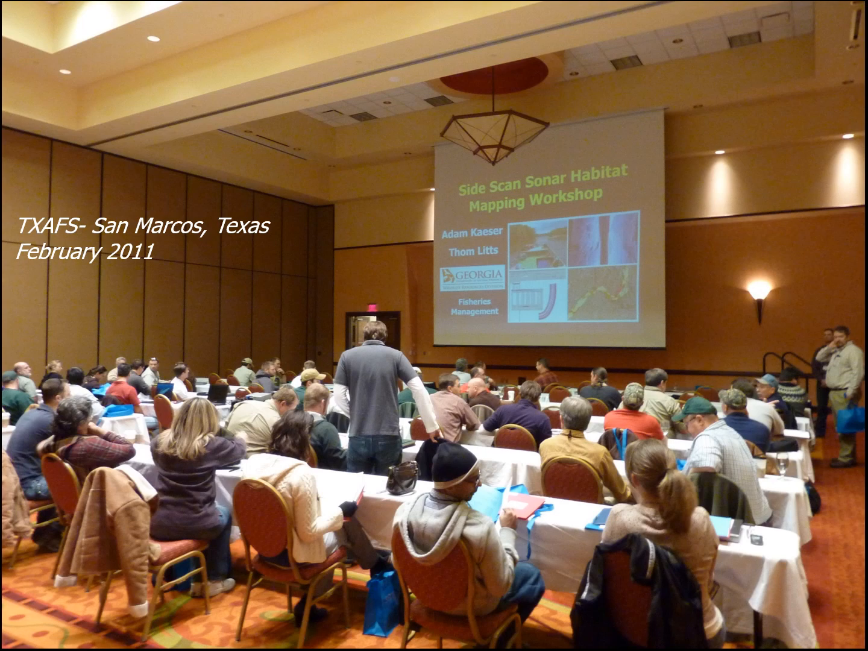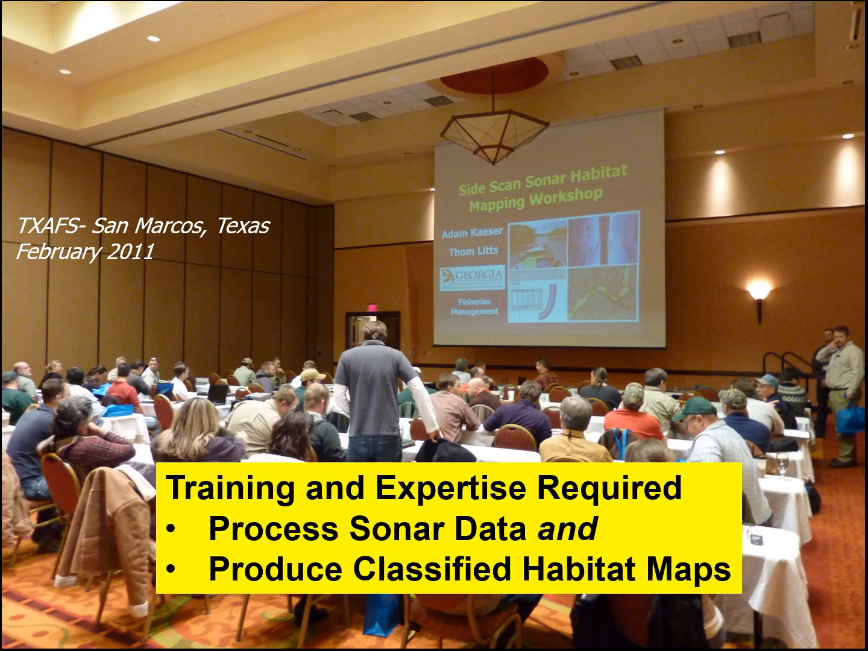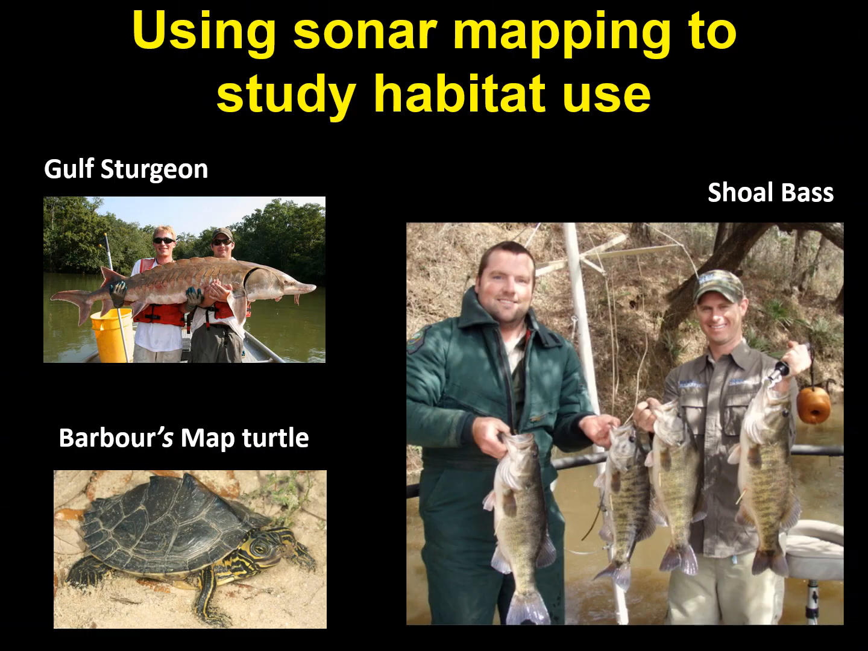For a period of 5 years or so, Tom and I led workshops focused on training biologists across the country on this low-cost sonar habitat mapping methodology. These workshops were key, as data processing and map development required a significant amount of training and expertise. In the meantime, sonar-based habitat maps were being used to study patterns of habitat use and distribution of aquatic organisms, and a variety of these studies can be found in the literature.